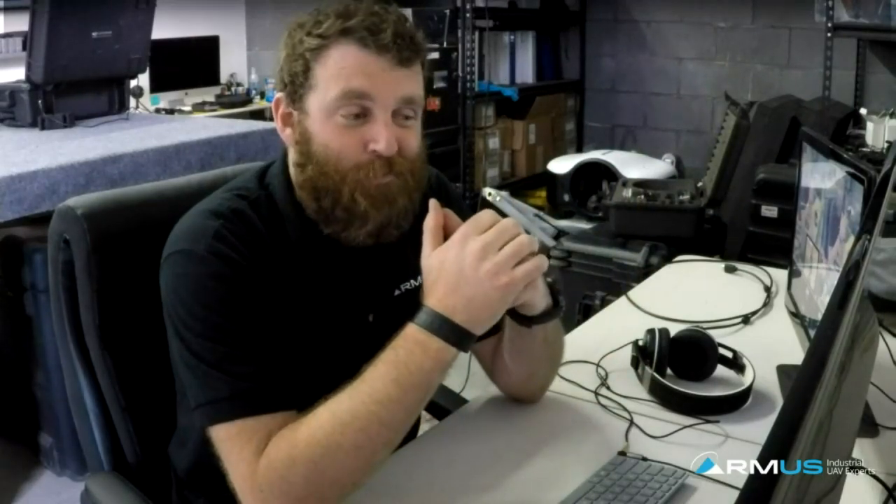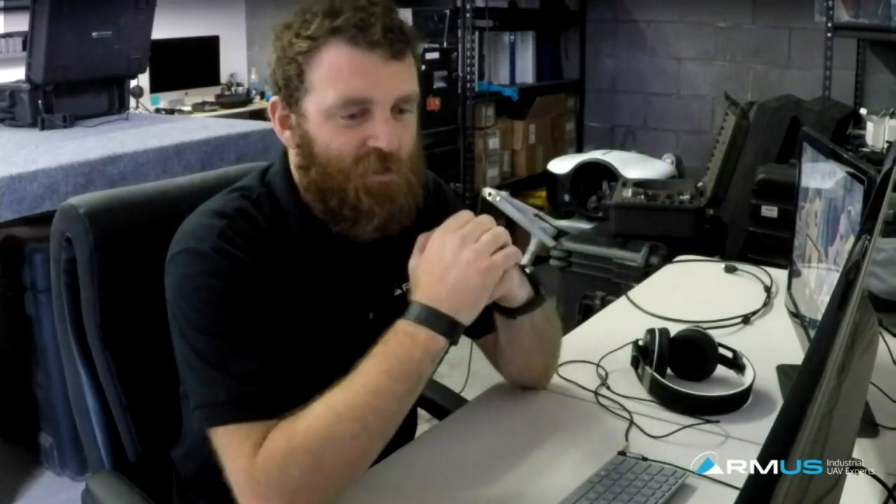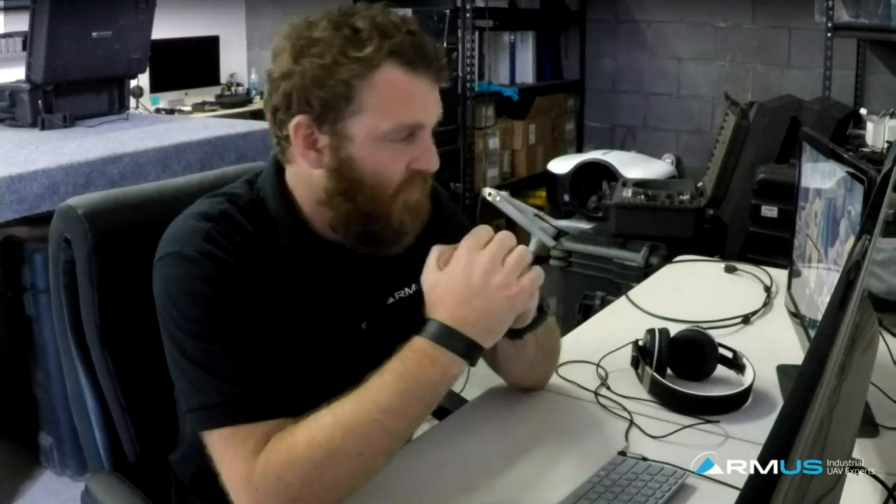I've found it really nice to have as a piece of security to be able to say, how far actually am I from this telephone pole? Because when you zoom, your perspective can get really skewed. So having that straight-up distance is real nice, because it gives you that extra security knowing that I'm actually 20 feet away from that post when I thought I was maybe 10 or 12.